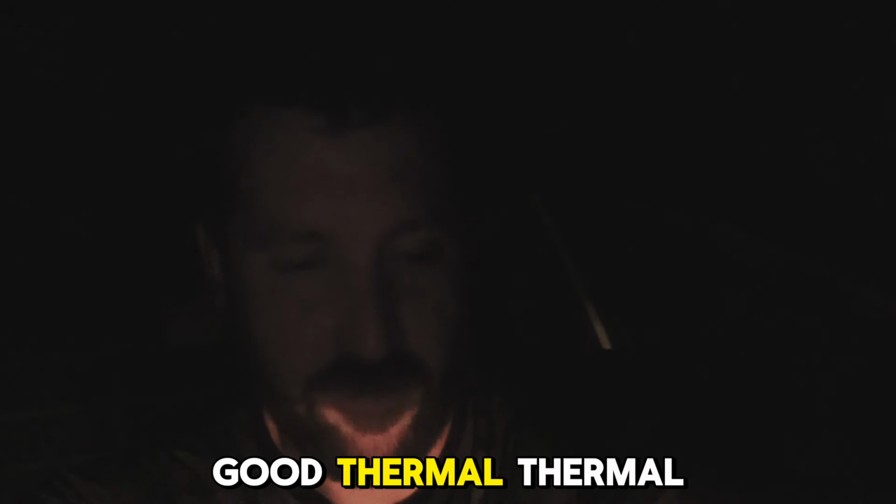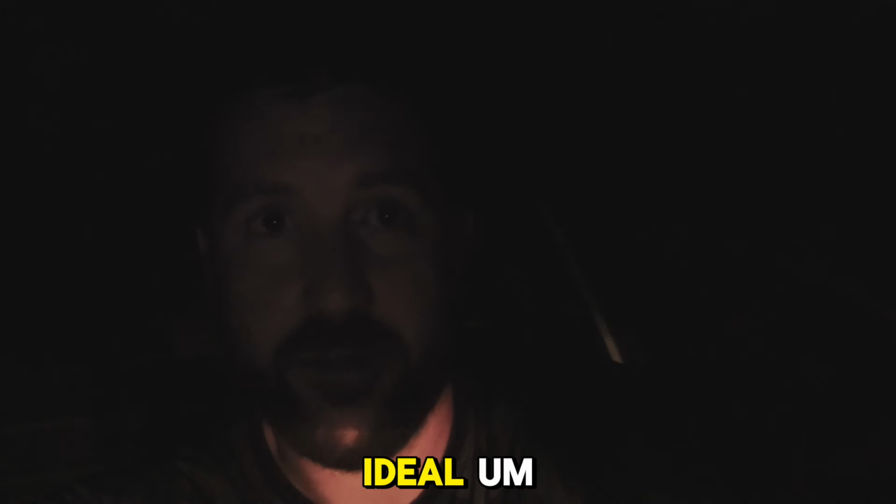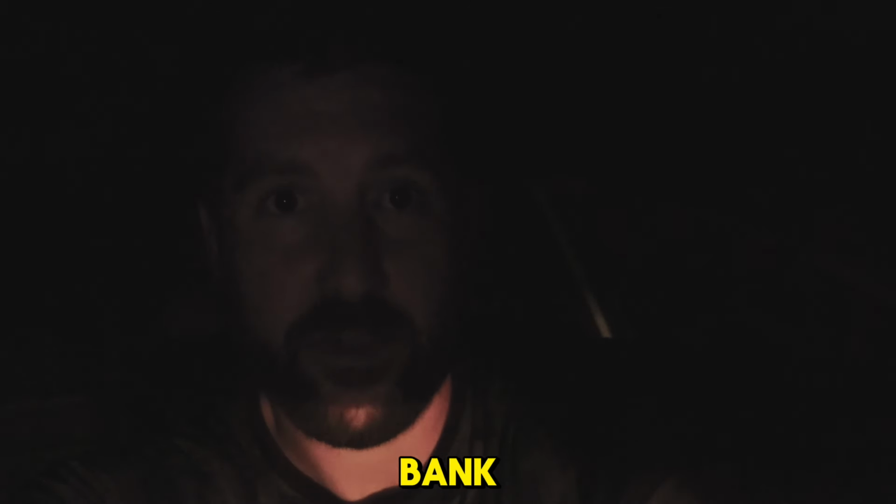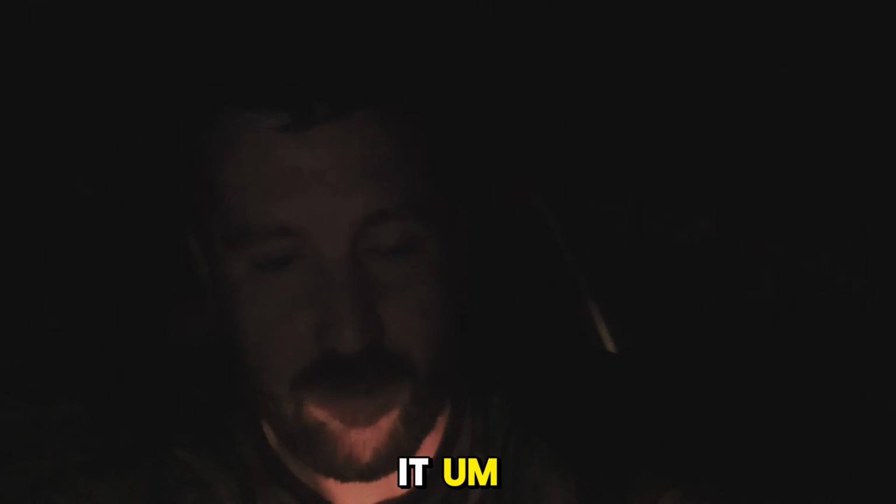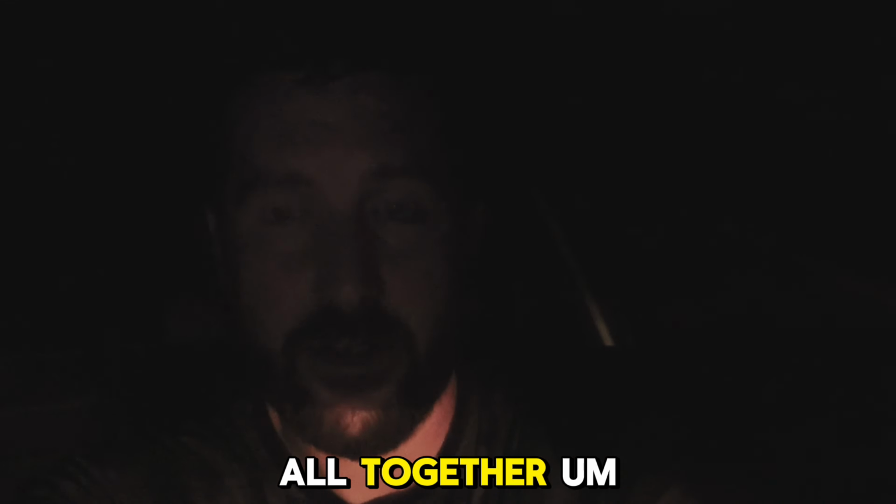The Infiray tube, nice tidy scope, good thermal image off of it for a 384 sensor. Obviously if you wanted something that was going to be for longer range you'd need to go 640, but this for rabbits, the kind of things that I've been using it for this evening, obviously ideal. Something that's a bit more budget friendly and not going to absolutely break the bank, but still going to get you into the thermal world and doing a good job. So yeah, quite impressed with it. I'll keep using it over the next few days and hopefully get a bit more footage as well and put it all together. But yeah, it's been pretty decent.